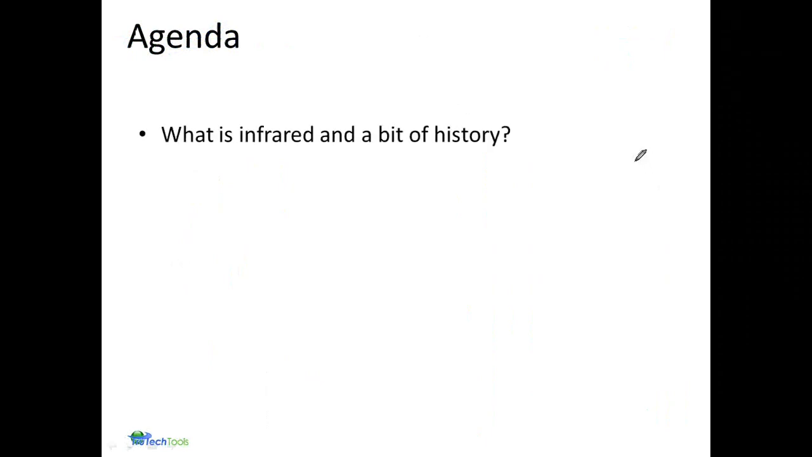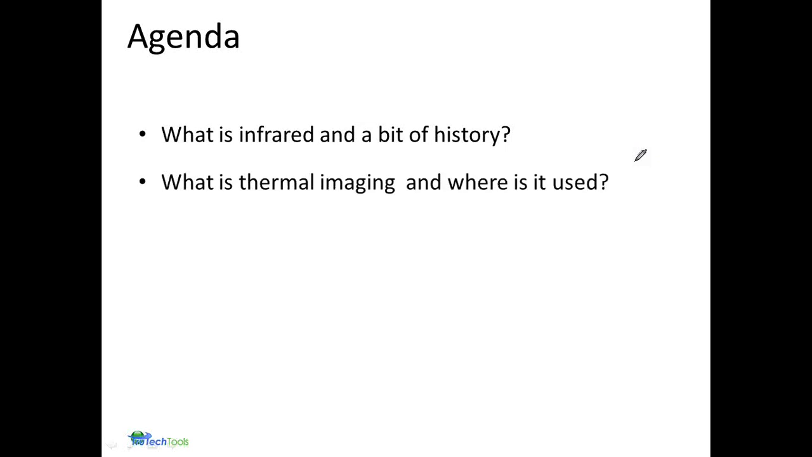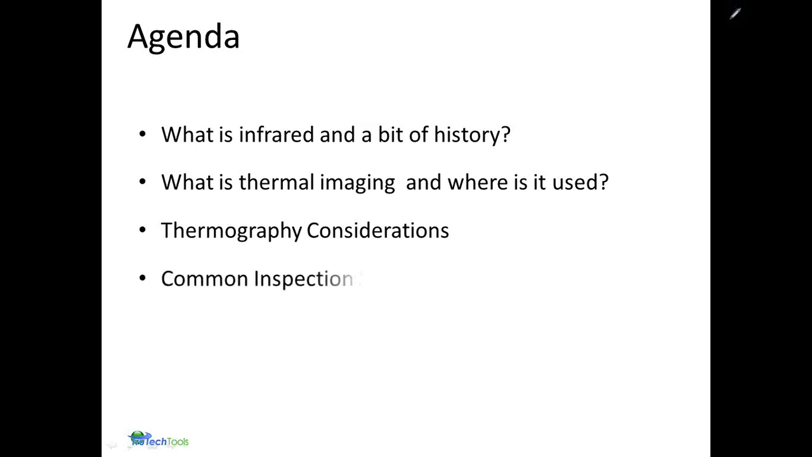I'm just going to get into a little bit of the history. Sometimes knowing where you're going, it's always nice to know where the technology came from. It's kind of interesting. We'll just get into a little bit of thermal imaging and where it's used. And then I'm just going to talk about some thermal considerations, things to think about while you're getting ready to do infrared, setting up programs, etc.